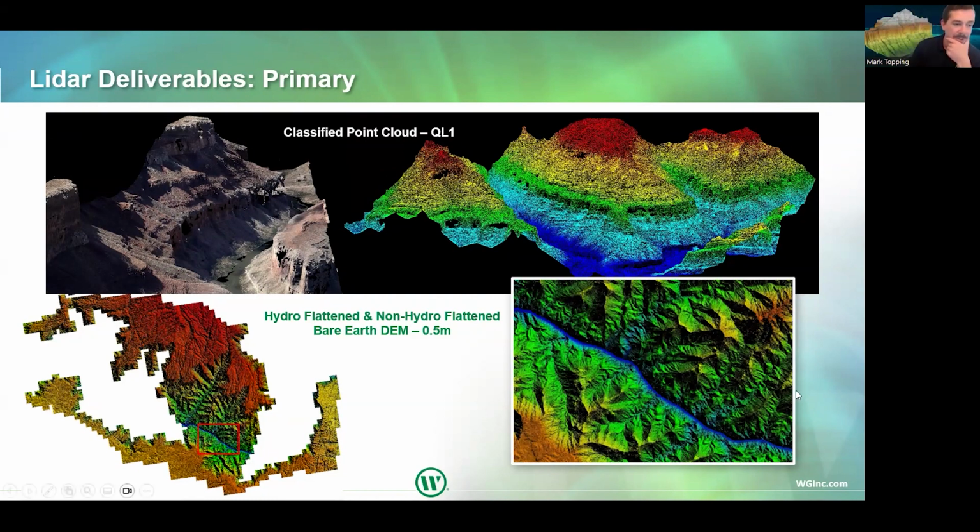In the bottom left, you're seeing our hydroflattened and non-hydroflattened bare earth digital elevation model. So this is a raster product where each pixel is half a meter of the ground, and it's colored by elevation. And then we zoomed in right at the Colorado River to show what that looks like.